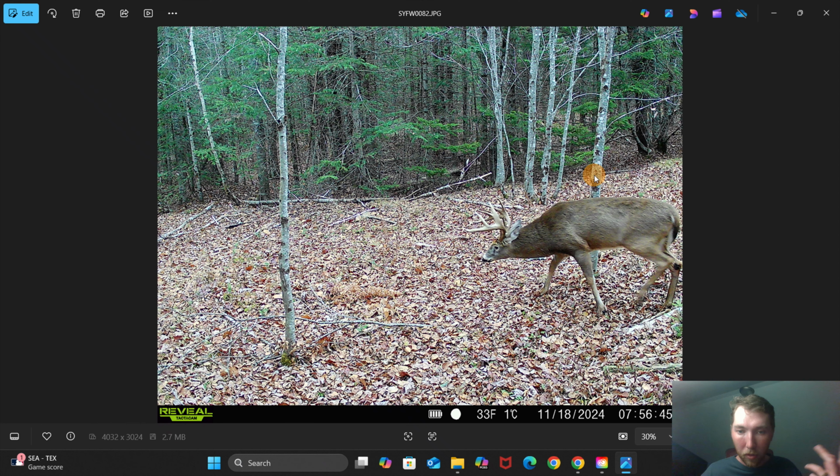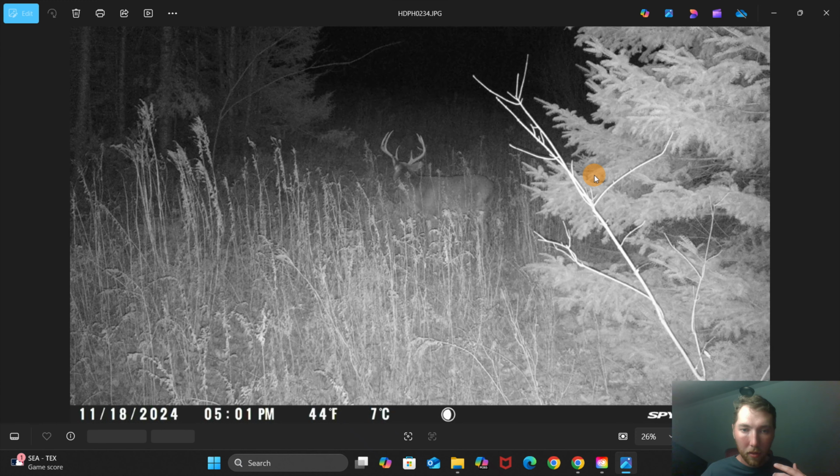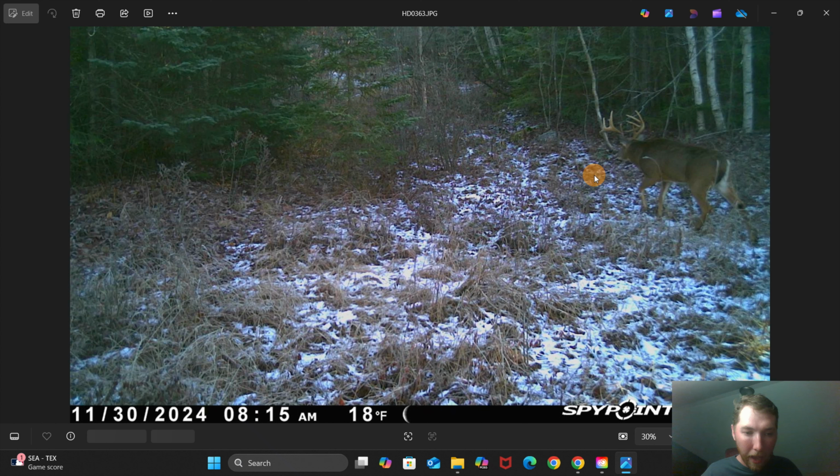And then this is only a couple hundred yards away. It's there a couple days later. This is real close to where I had busted him at. So he never seemed to get spooked too bad. If he disappeared, he was gone for like 2 weeks max.